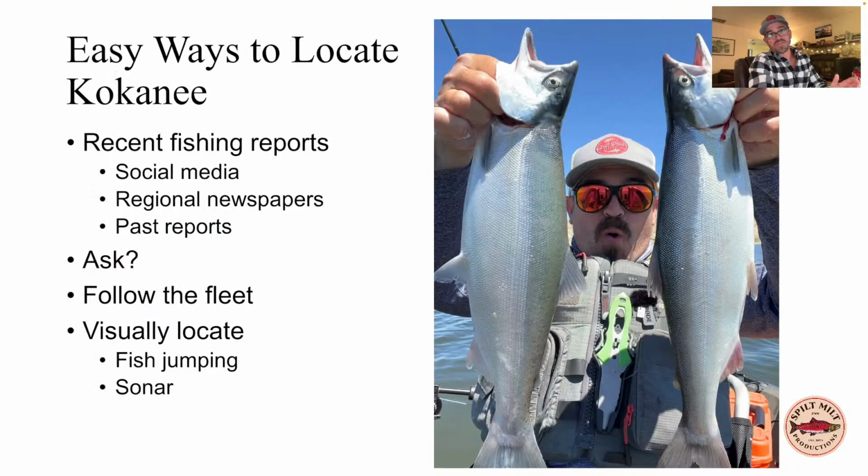So let's just cover the really easy ways to locate kokanee that I'm not going to spend a great bit of time on this evening, but obviously there's a ton of information on the internet now about kokanee fishing. There's tons of kokanee fishing forums and Facebook groups, so there's really no reason not to utilize those resources. Look at social media.